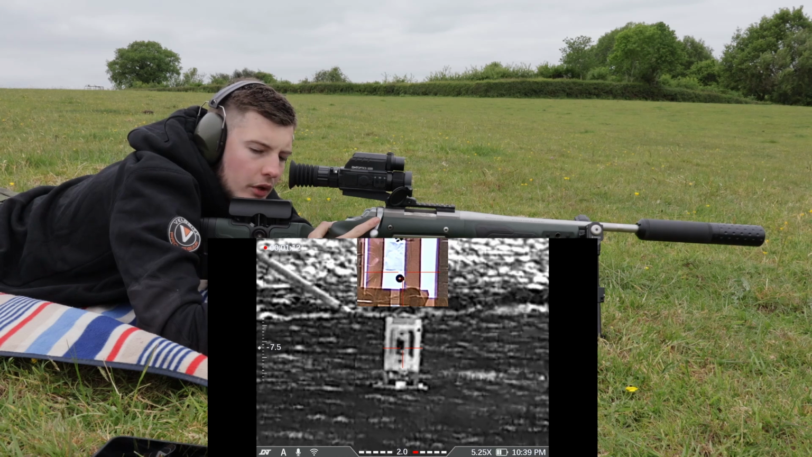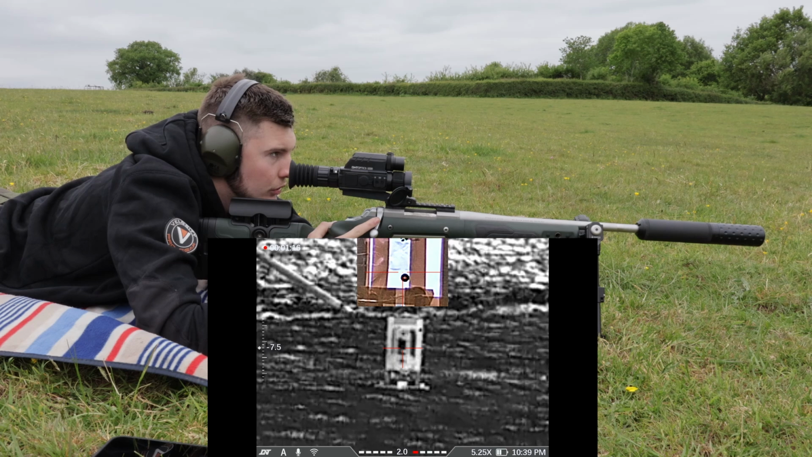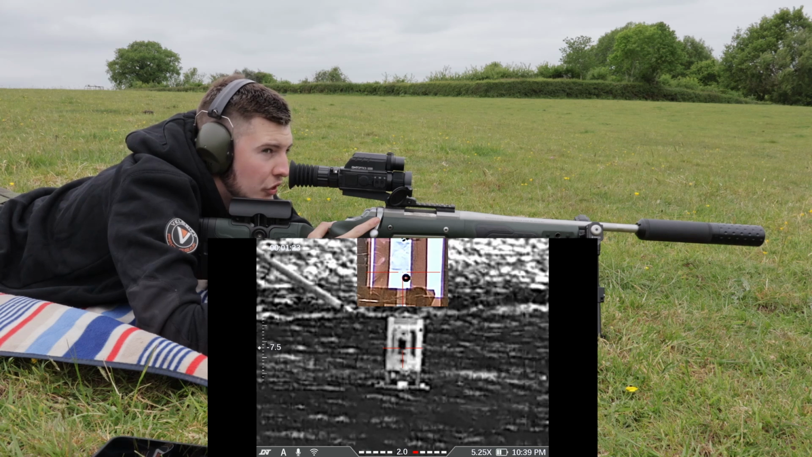Other things to note as well, when you are on range days, I'm no range expert or shooting expert. I just learnt off me dad and his mates, doing stuff like this, to be fair, and just being out there, having trigger time.